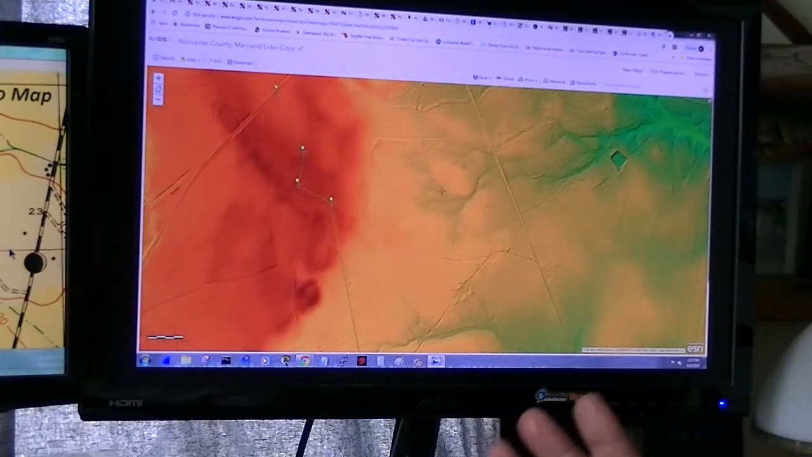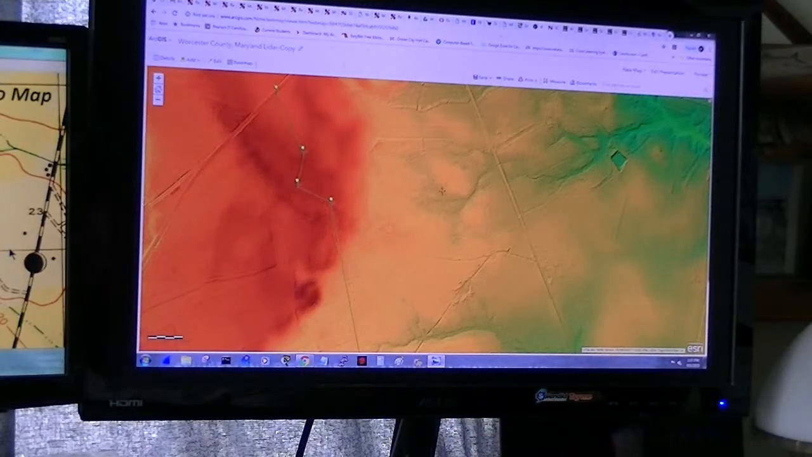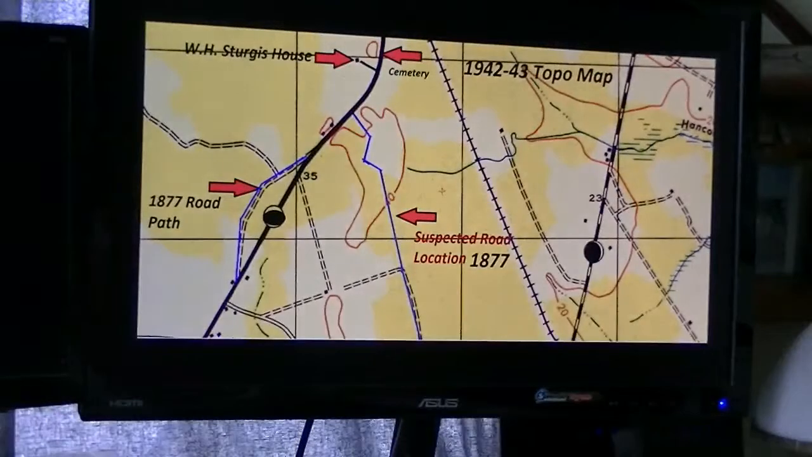Now I would like to highlight just a couple things that Lidar can do for us. It's pretty incredible and pretty powerful tools. If I go back full screen, oops, that was a goof.